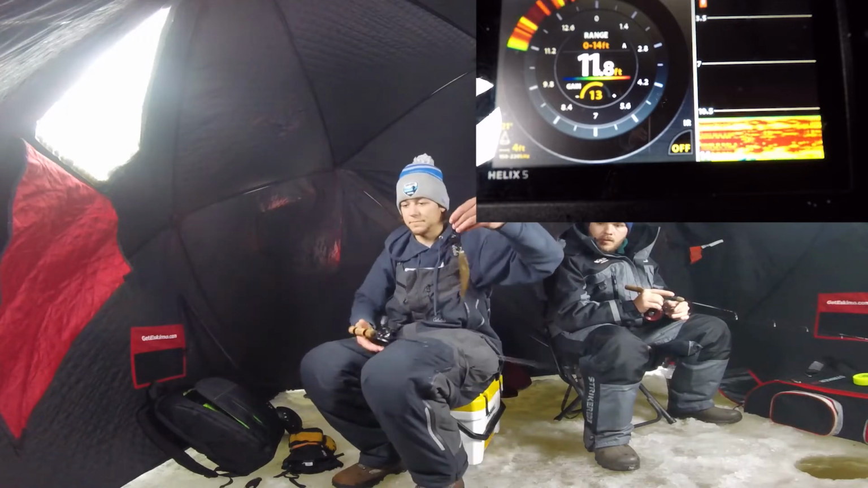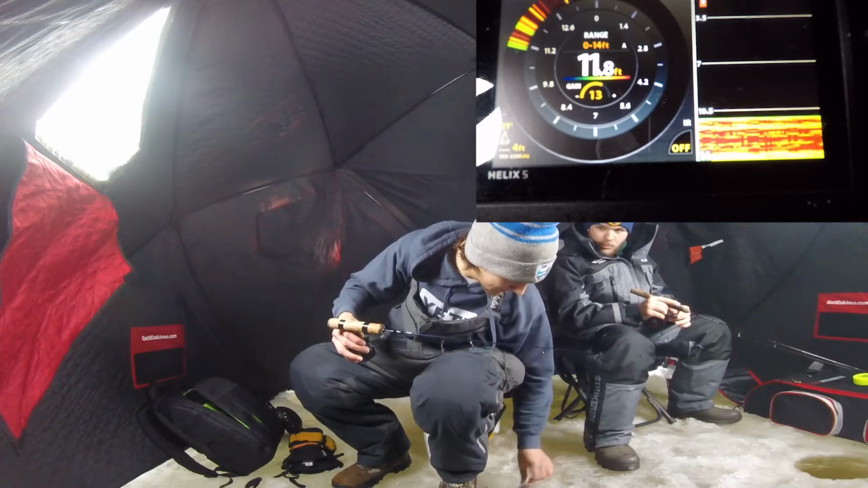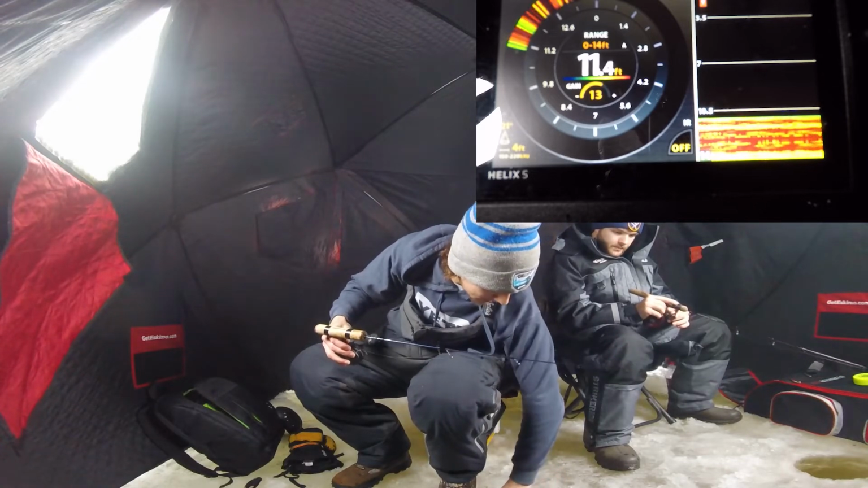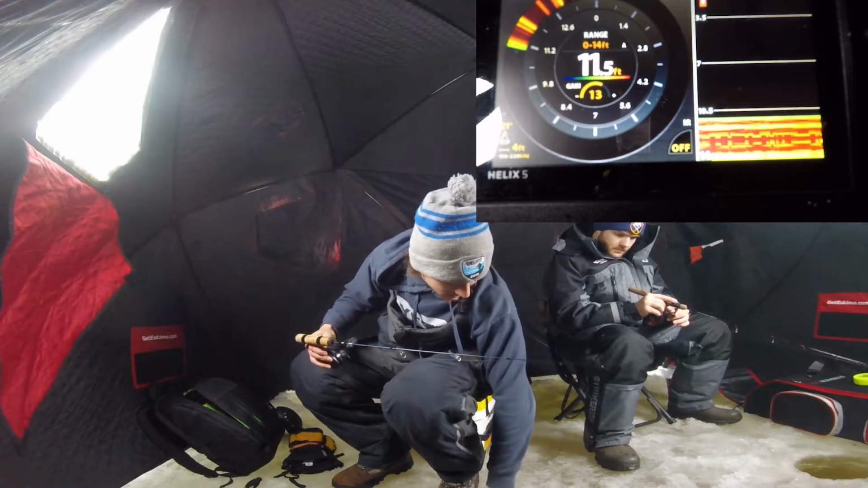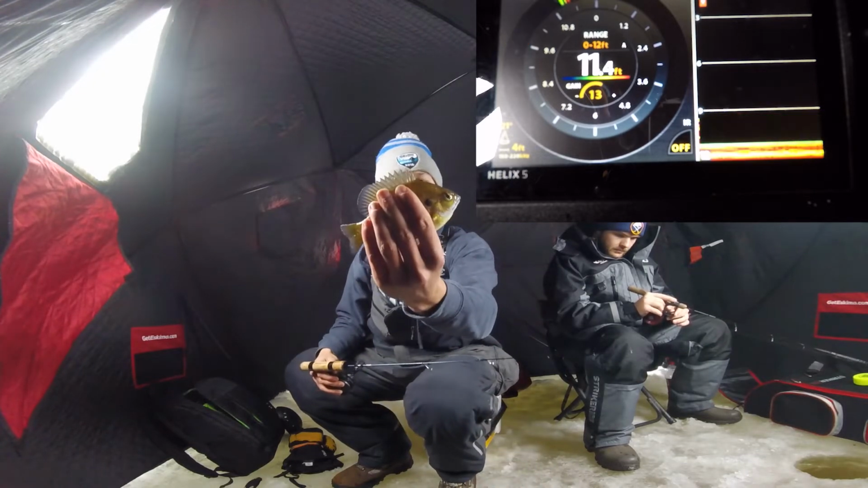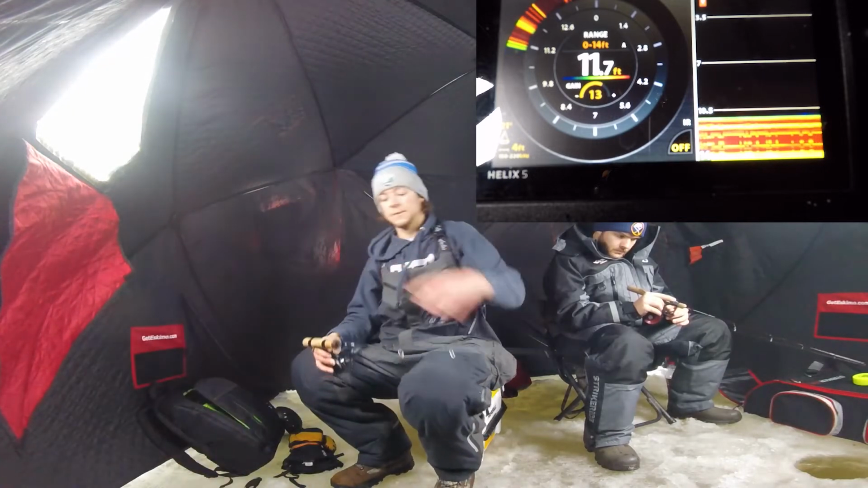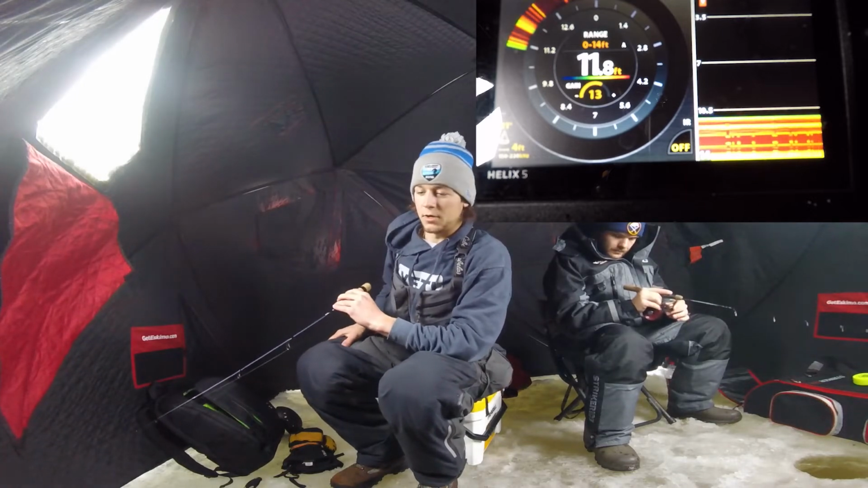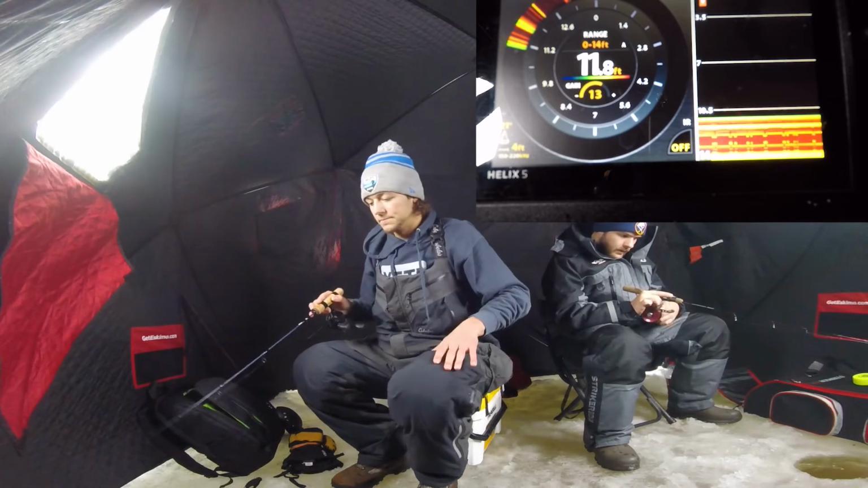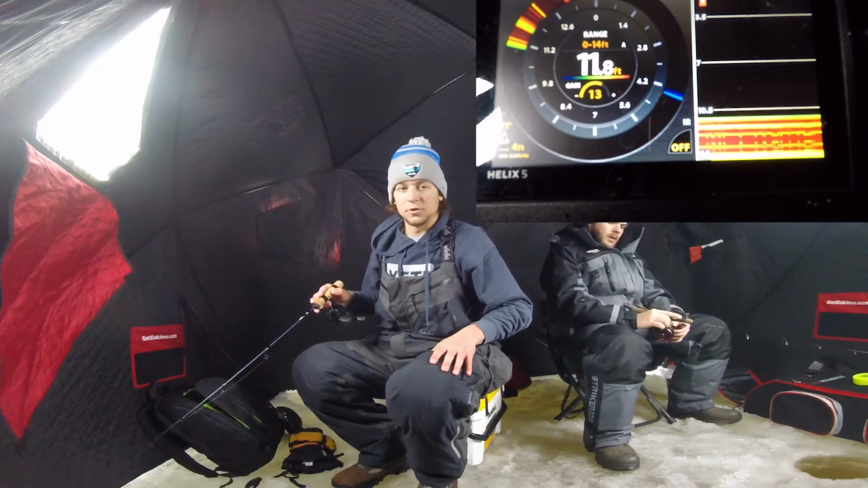And a gill. Ooh. Ow. Settle down. So the school of crappie moved out and this school of bluegill moved right under them. Per usual, the crappies are coming in about halfway through the water column, and those bluegills are either right on bottom or maximum 2 feet up.